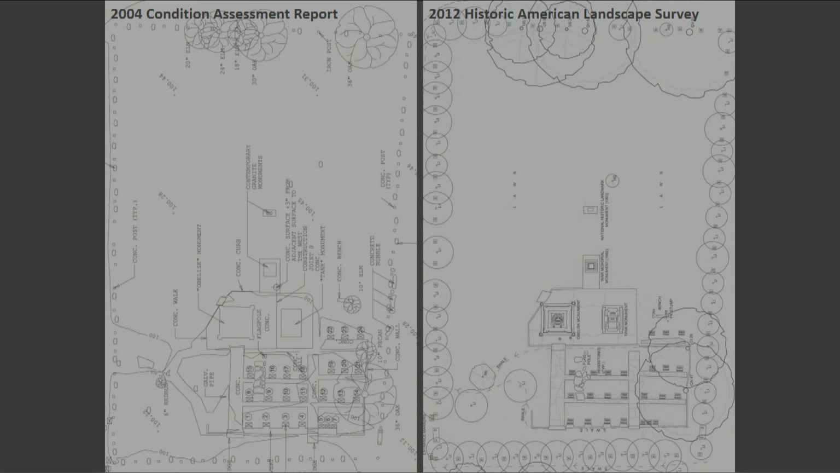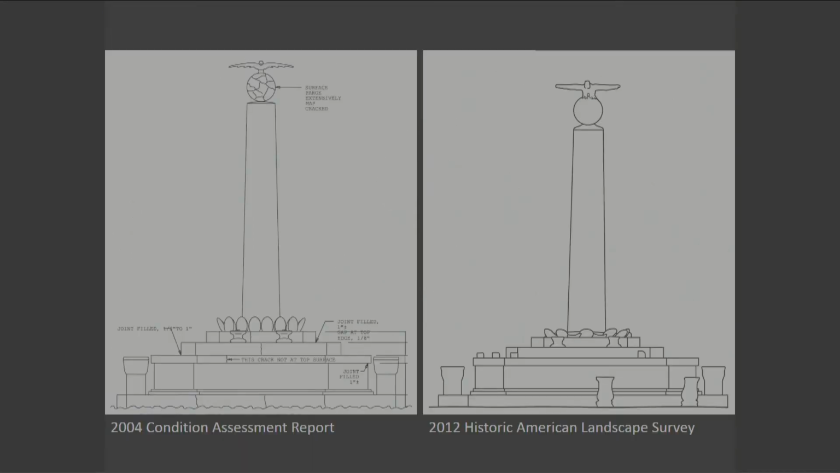That's even more noticeable in the elevations of the various monuments. Again, on the left is the 2004 set of drawings, and our drawings are on the right. And again, the proportions are much more accurate.